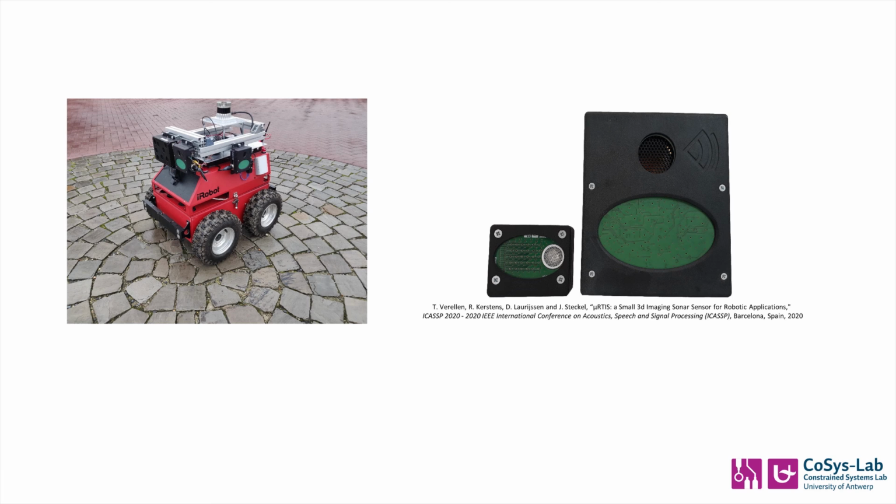We hope you enjoyed the demonstration. We continue to develop our sonar technology as well as building applications using them, such as, for example, autonomous robots. On the right, you can also see a new iteration of our sensor, which comes in a much smaller package.